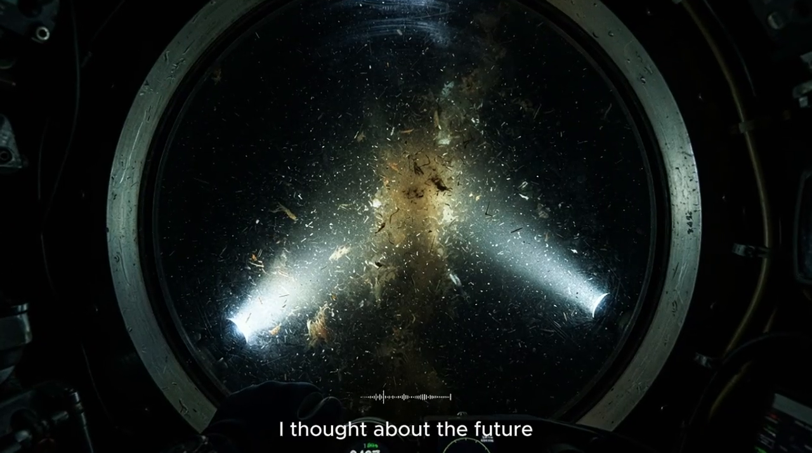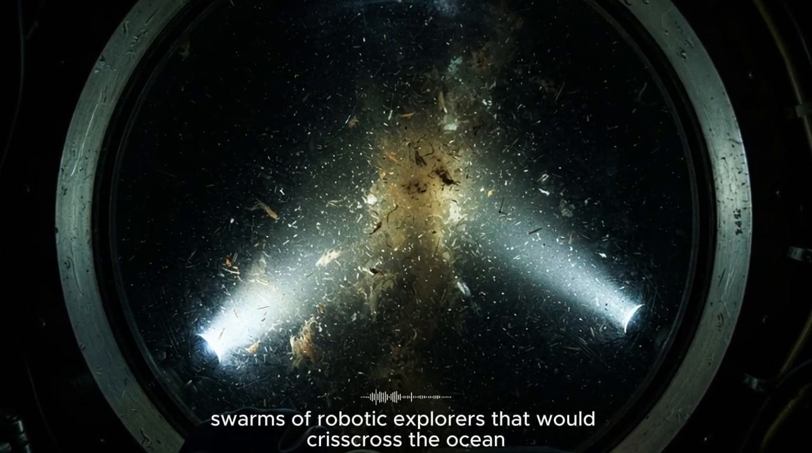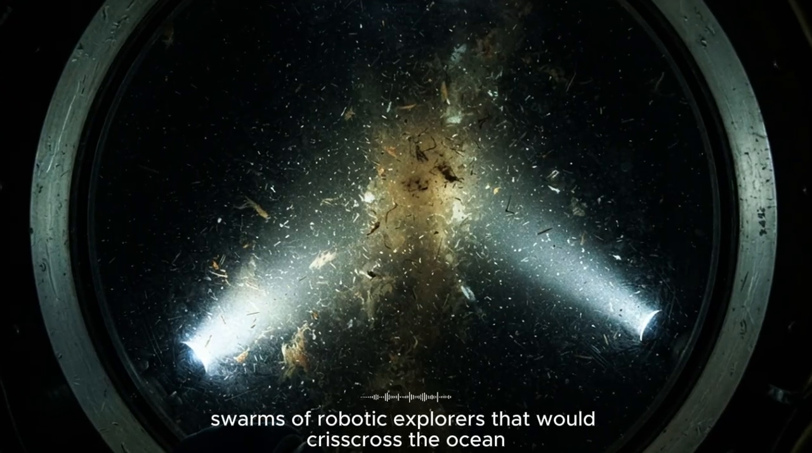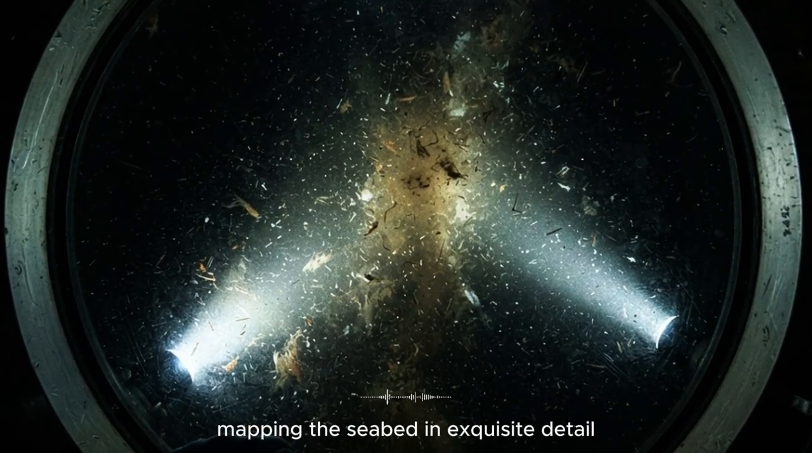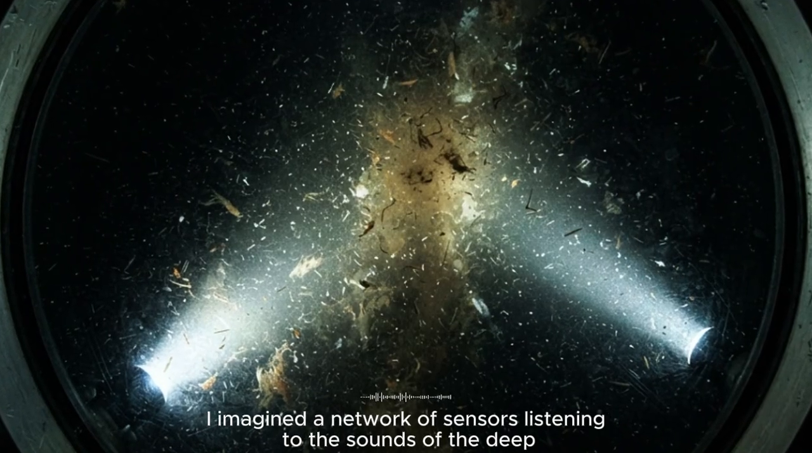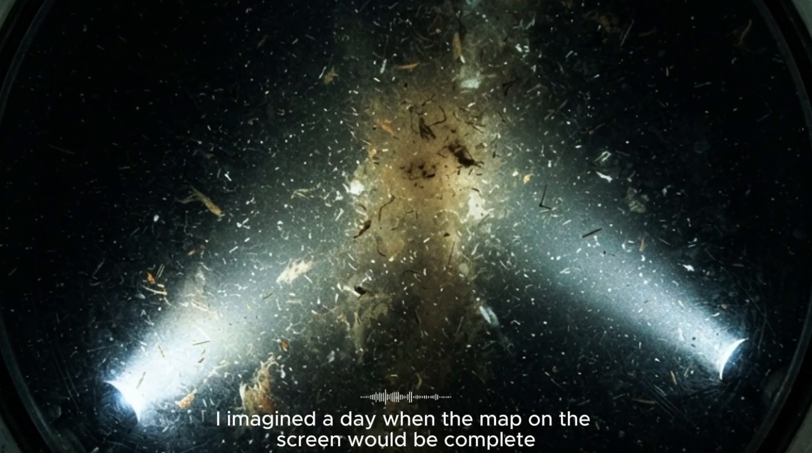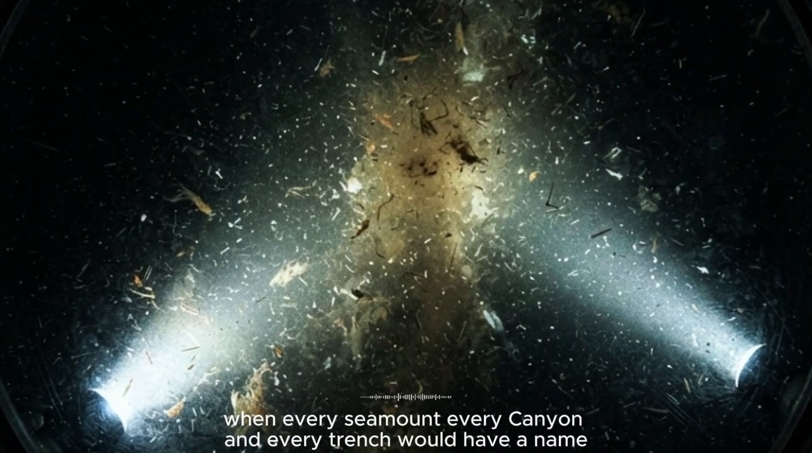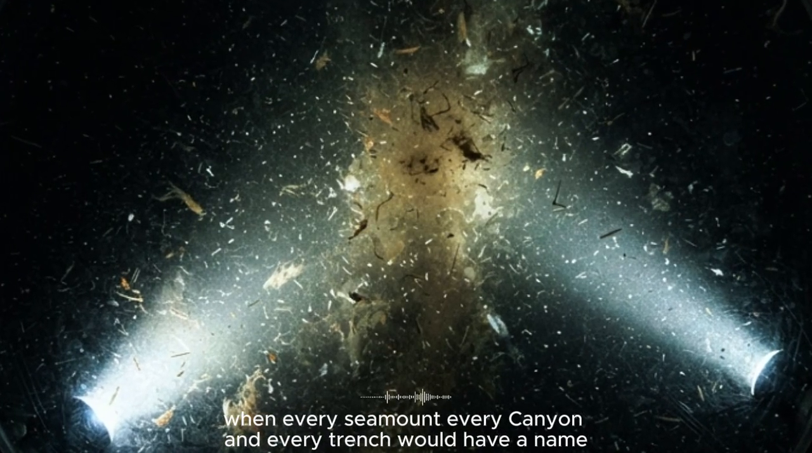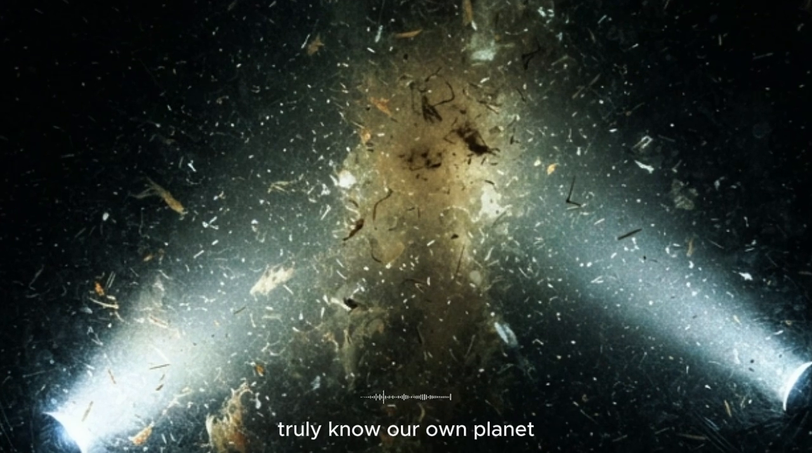I thought about the future. I imagined a fleet of autonomous underwater vehicles, swarms of robotic explorers that would crisscross the ocean, mapping the seabed in exquisite detail. I imagined a network of sensors, listening to the sounds of the deep, watching for changes, and communicating with each other. I imagined a day when the map on the screen would be complete, when every seamount, every canyon, and every trench would have a name. I imagined a day when we would finally, truly know our own planet.